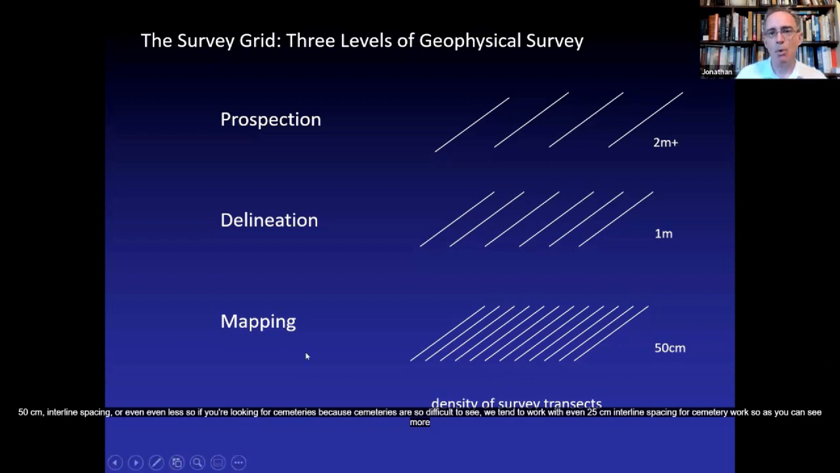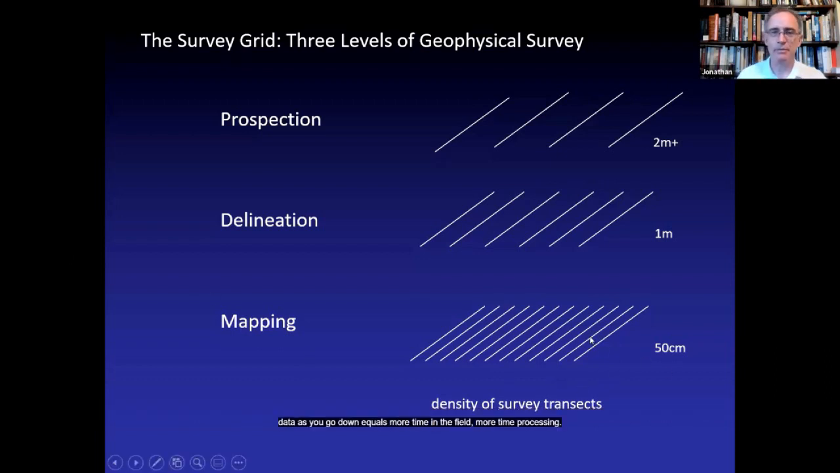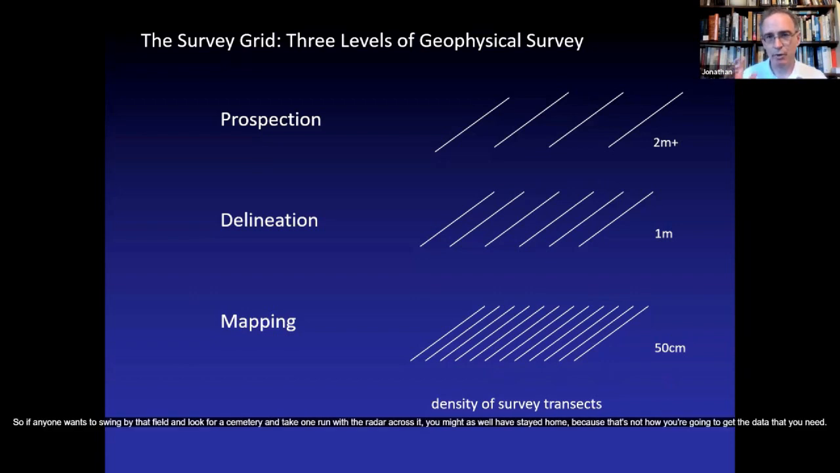As you can see, more data as you go down equals more time in the field, more time processing, but better quality overall. It's very much a garbage in, garbage out kind of situation. So if anyone wants to swing by that field and look for a cemetery and take one run with the radar across it, you might as well have stayed home, because that's not how you're going to get the data that you need.